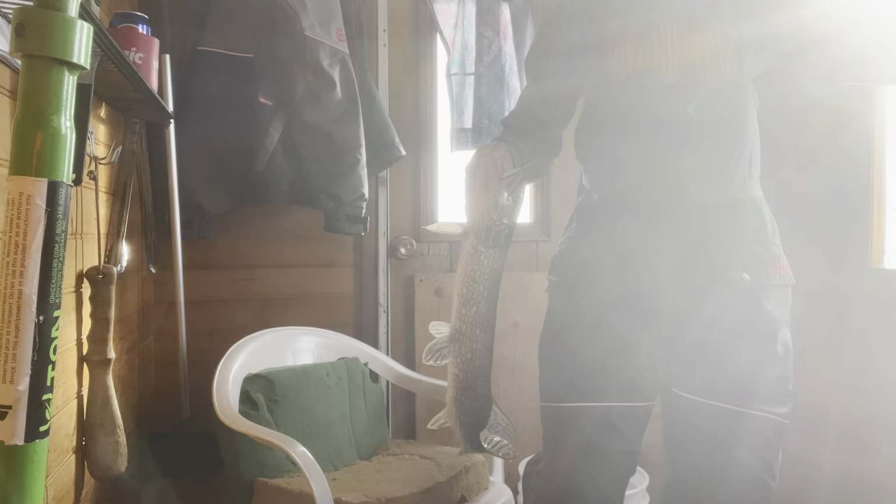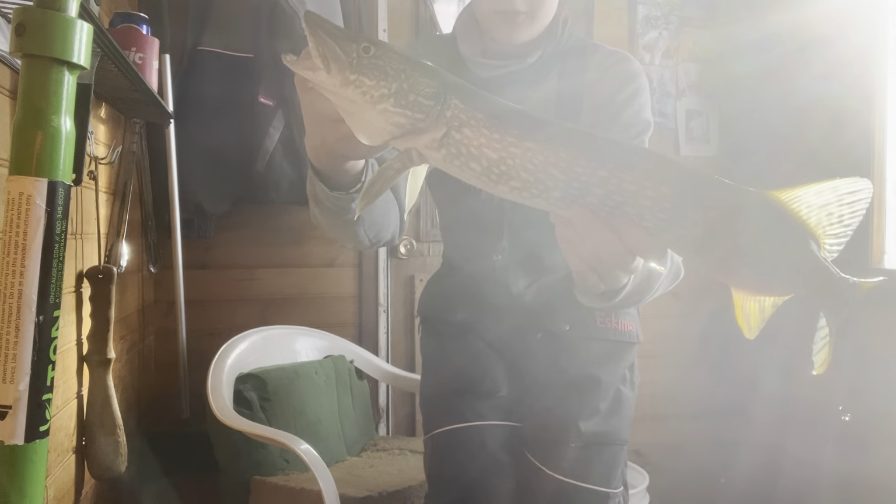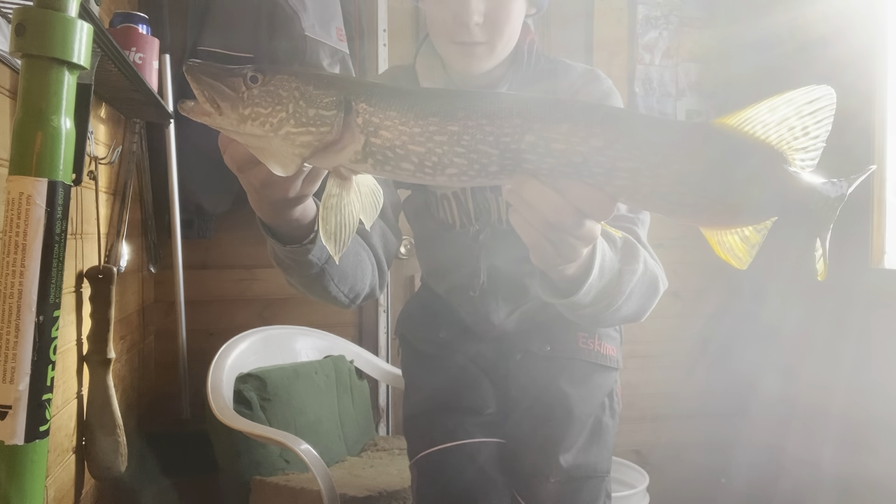There, first fish. Just a little snot rocket. Probably mid 20-inch pike. It's the first fish of the day though. We'll let him go. It's a nice little bugger.